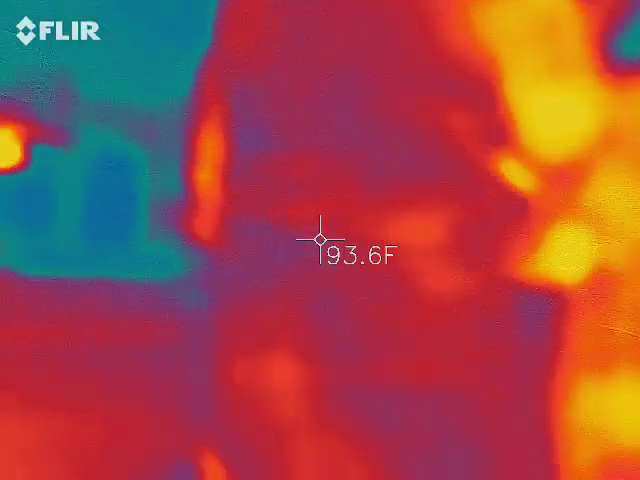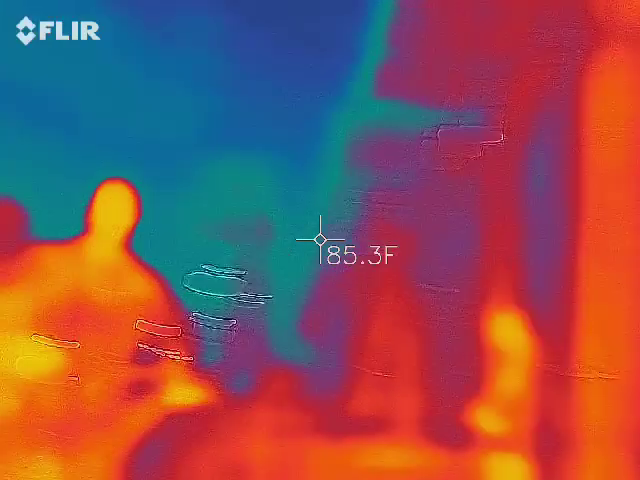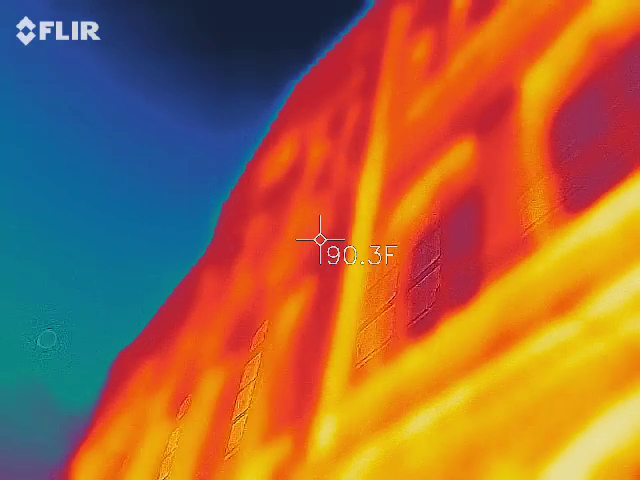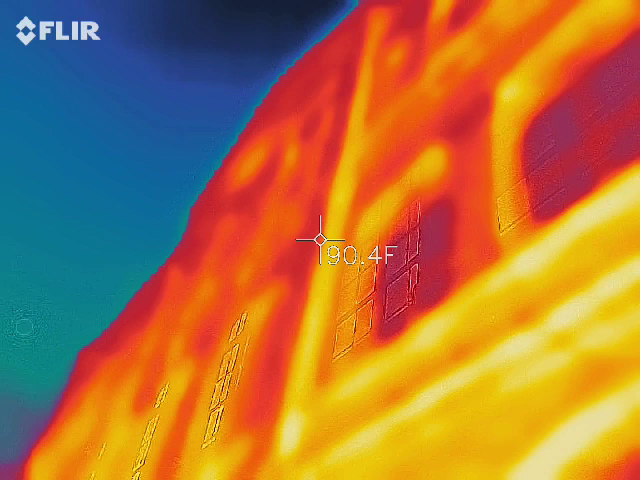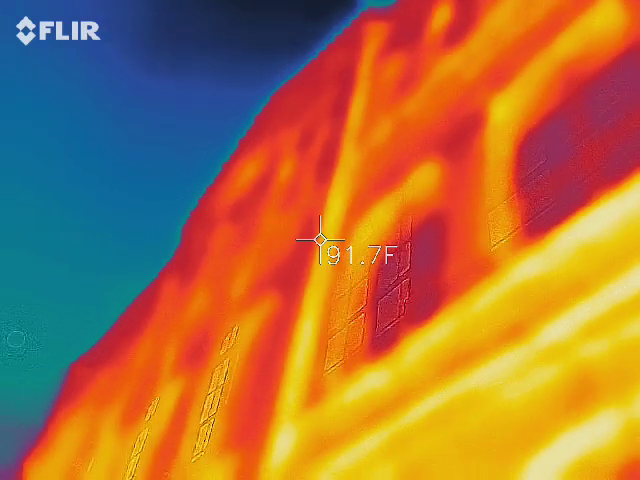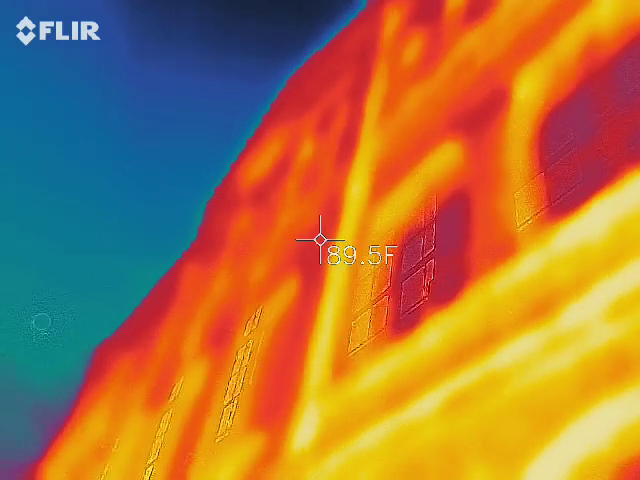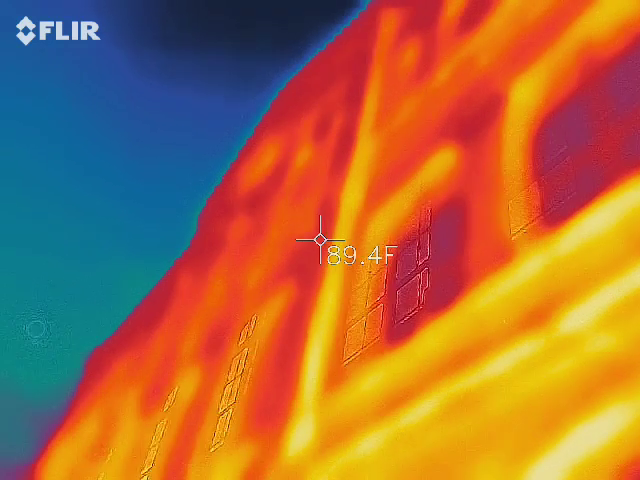Alright, so again, we're talking the second story window. So what you're going to be shooting at, see like the white concrete at the very tip? Think you can hit that with your gun? Just got to pull the trigger one time, it'll turn on. Okay, right there, what's it say? 72.3. Okay, now go down to the little arch below it, right there. 82. Okay, so we got a 10-degree difference.